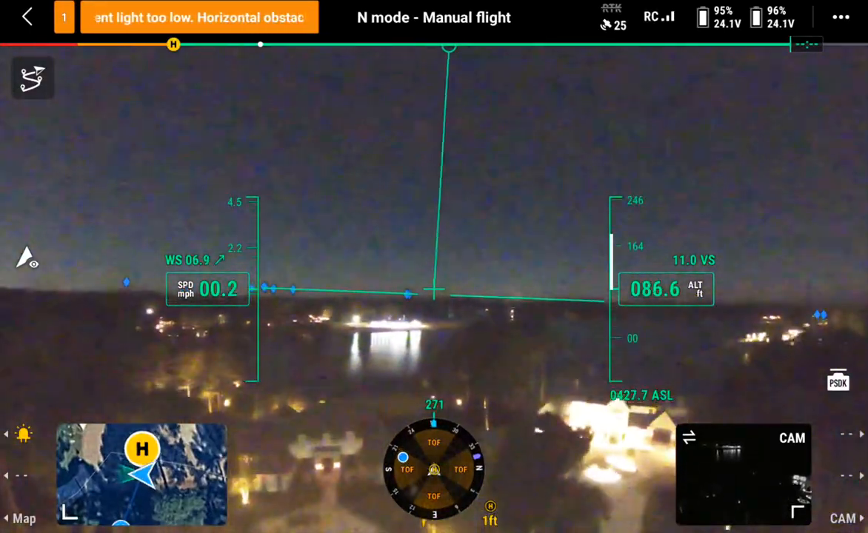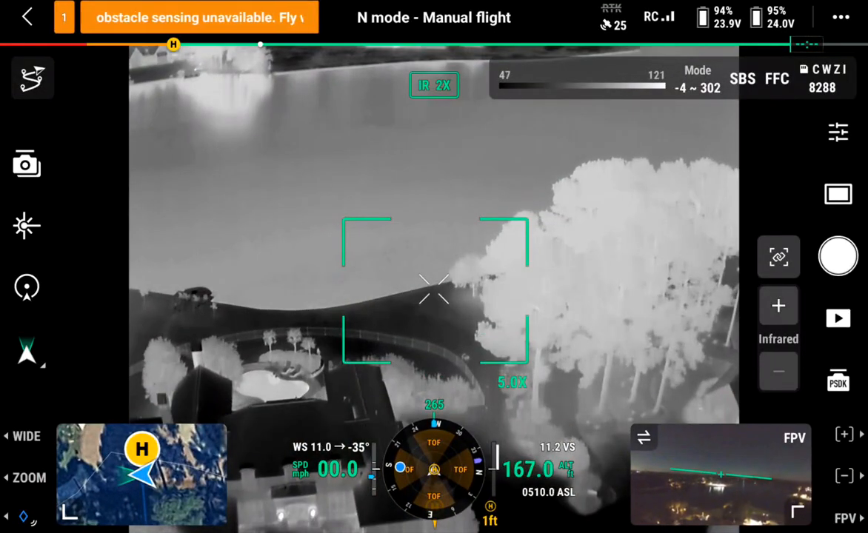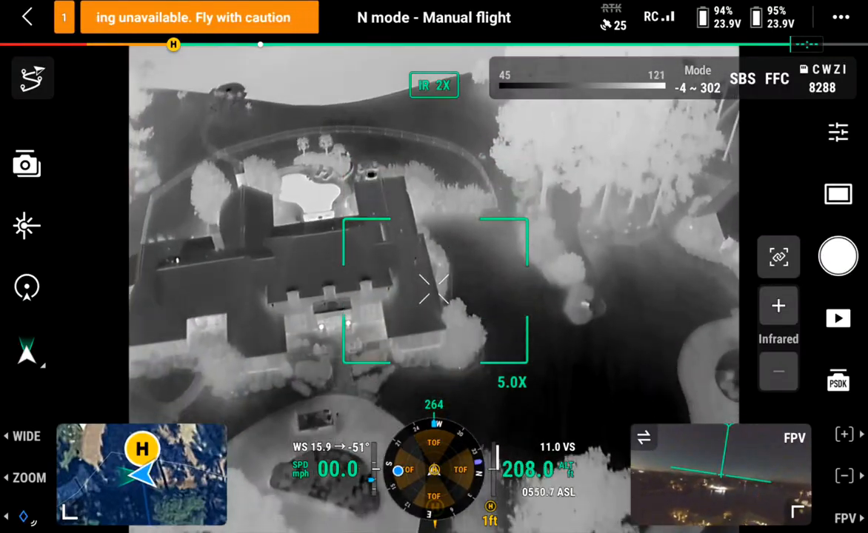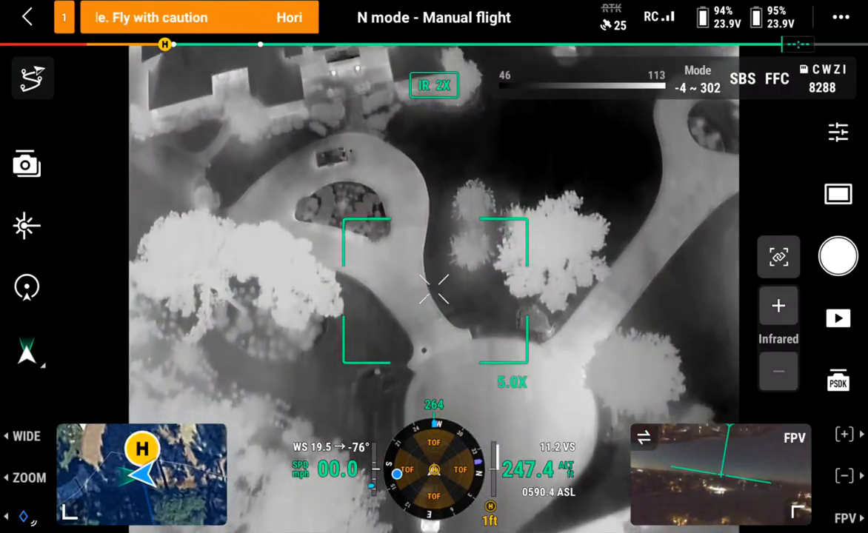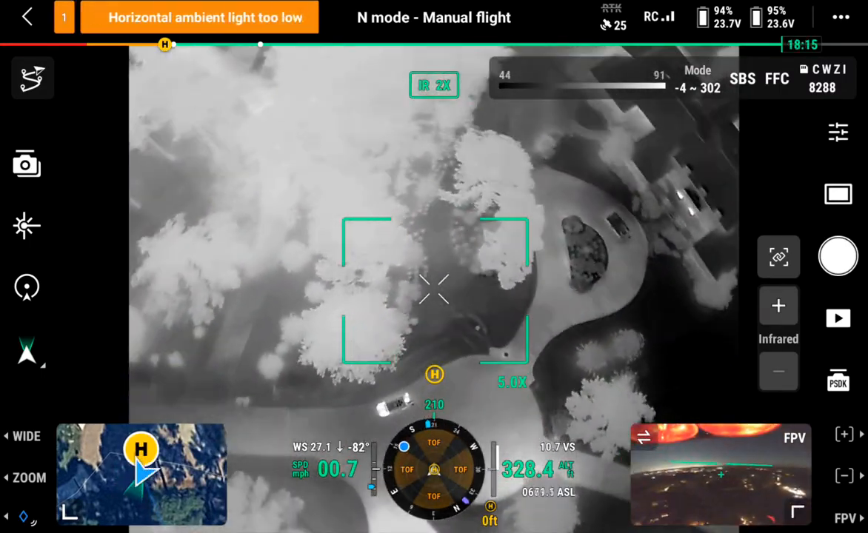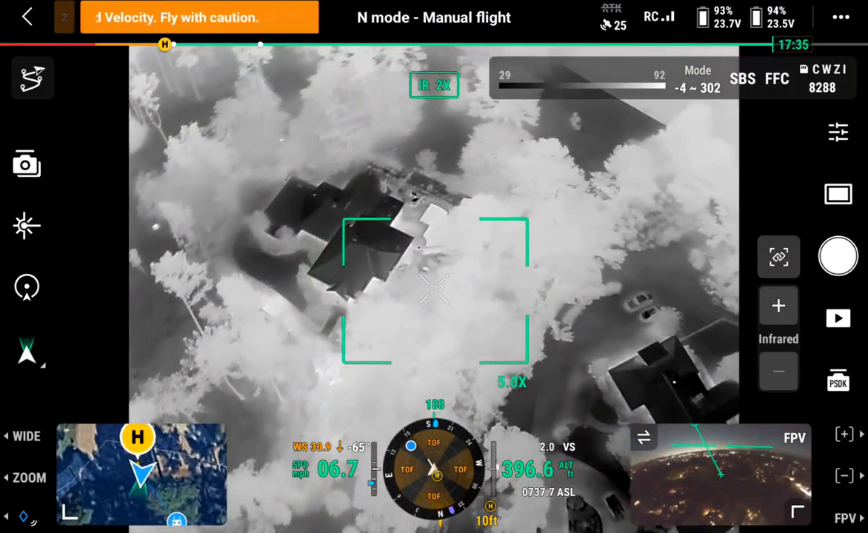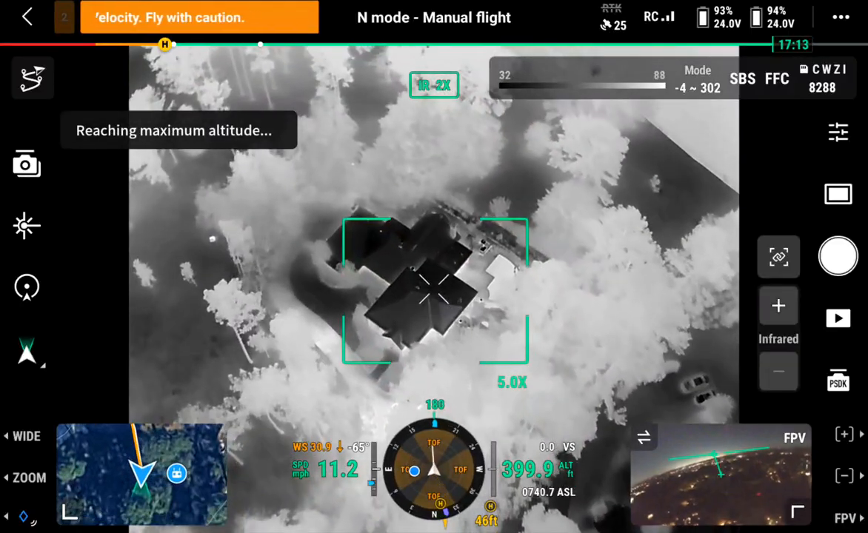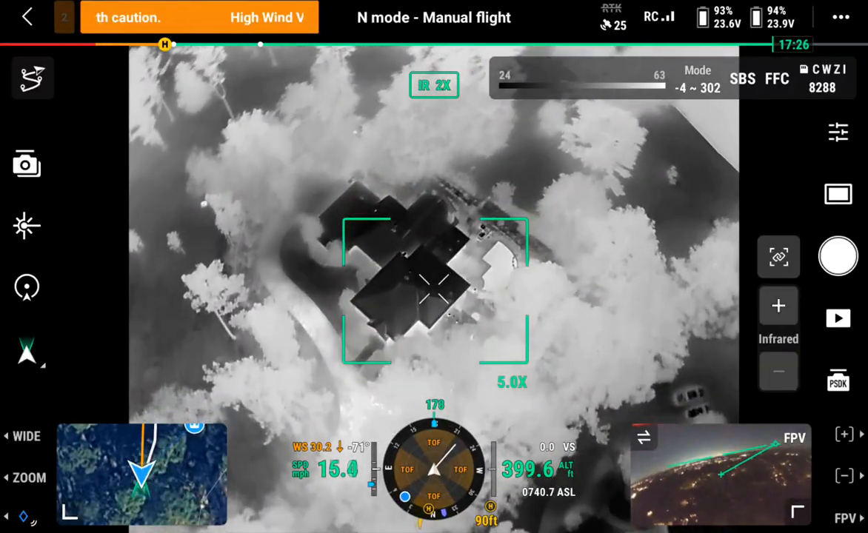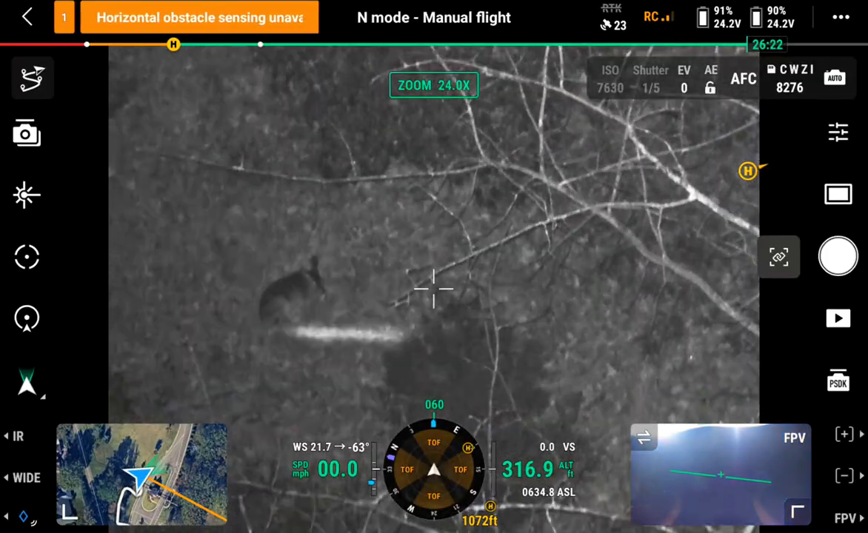You're going to switch over to the thermal view right now. Alright, so we're going to get up to about 350 feet. Alright, so there's the truck. This is your house right here. There's actually something right there on the back side. See that hot spot? Right there. Deer. Yep, bedded down deer.